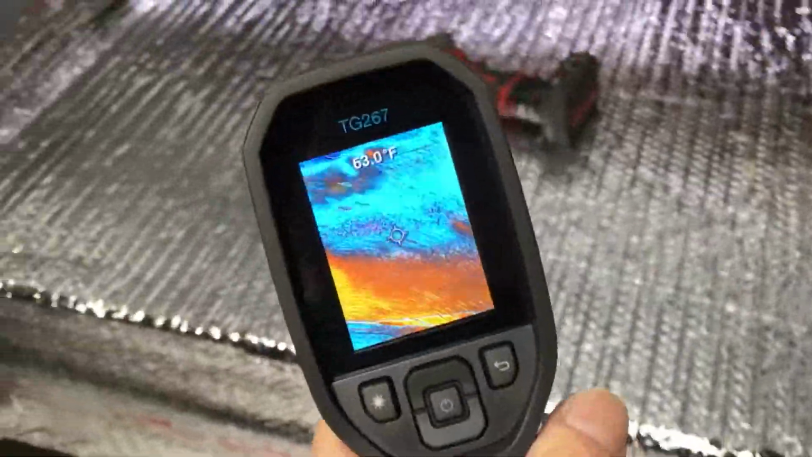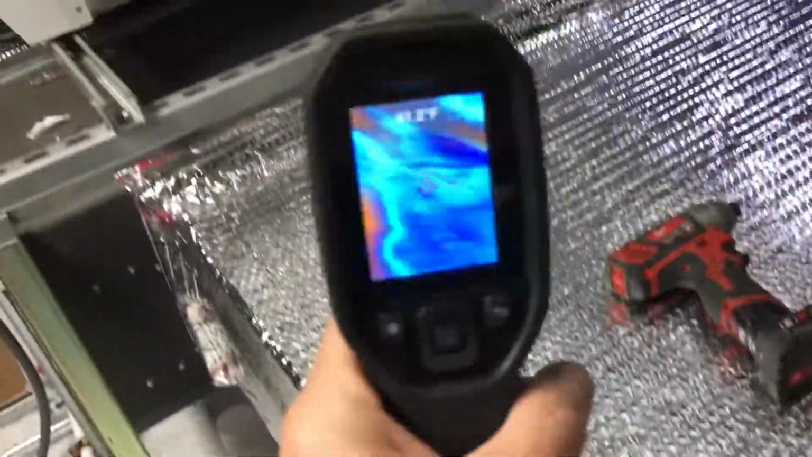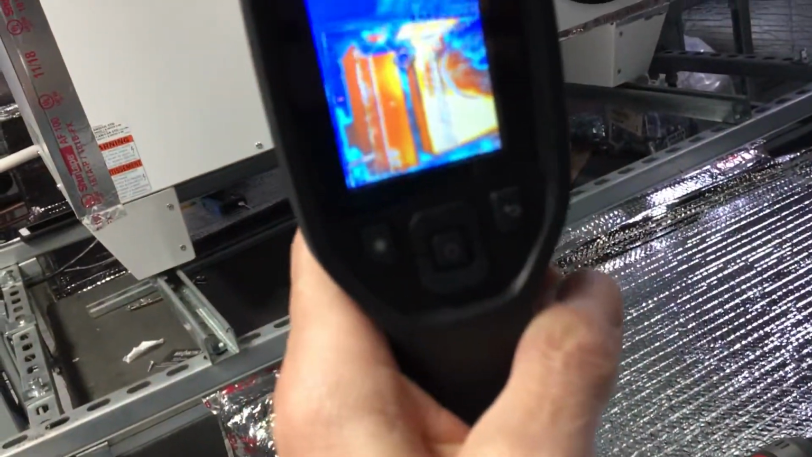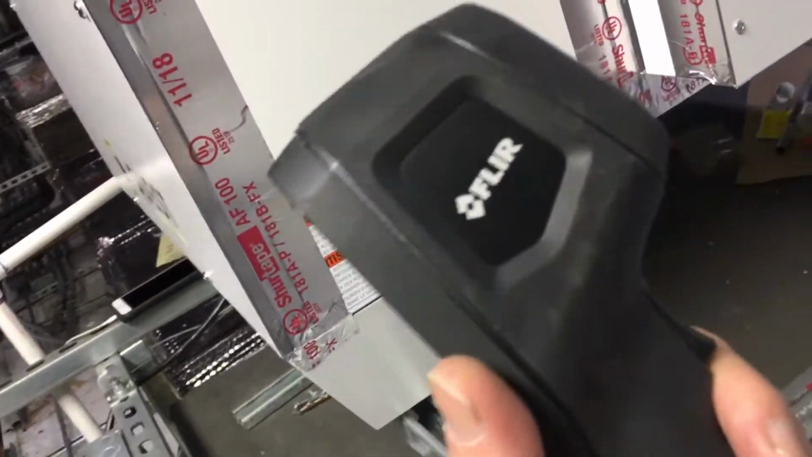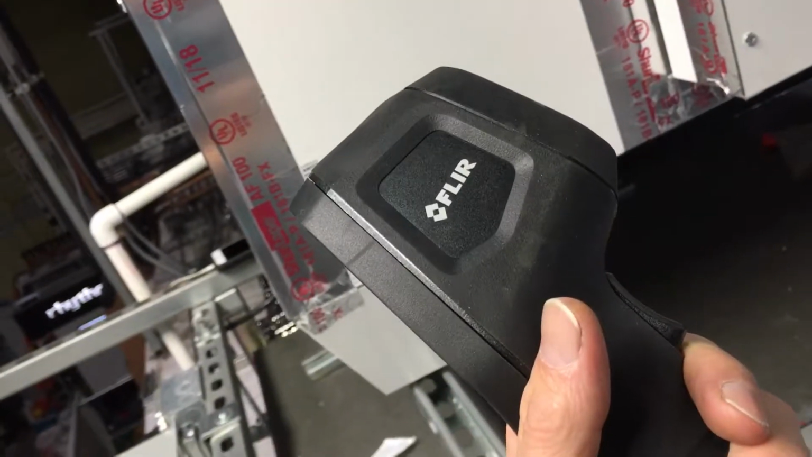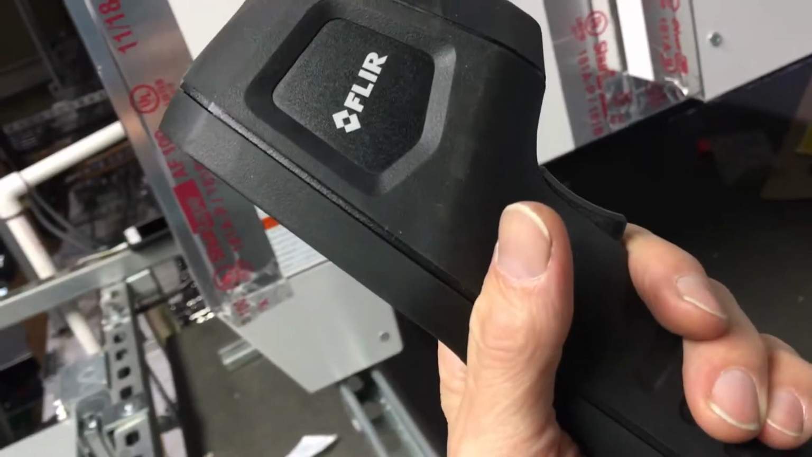So thermal cameras could be your friend, and thermal cameras can be your enemy. It doesn't matter how good the tool is. If the technician doesn't know the limitations of his tool and how to use it right, and what can throw him off while he's using it, he will get a lot of false information or be very frustrated with the tool. It's not the tool's fault. Think about it. It's not the tool's fault.